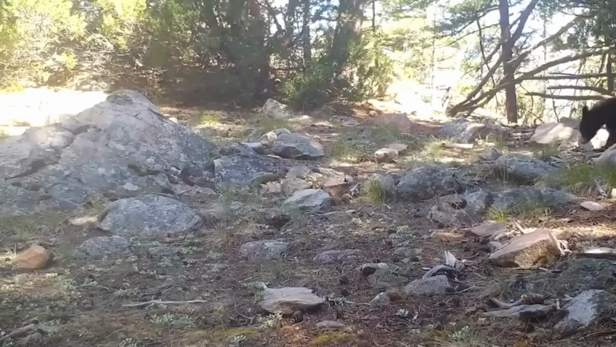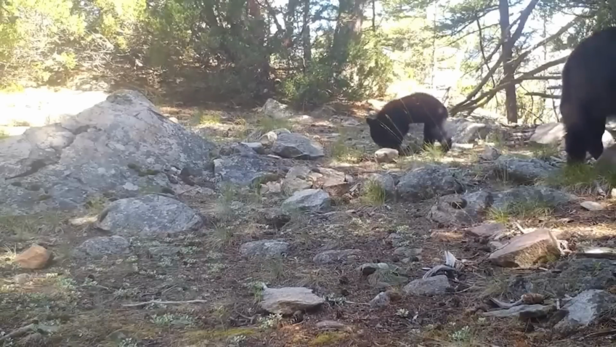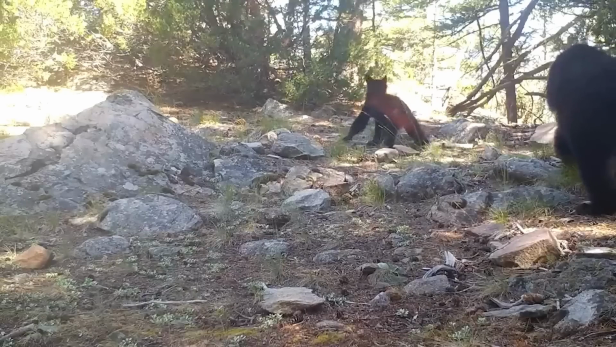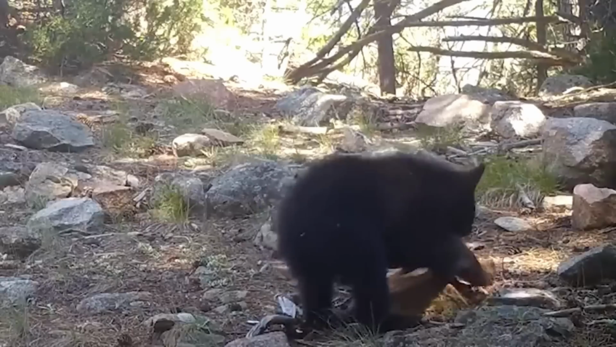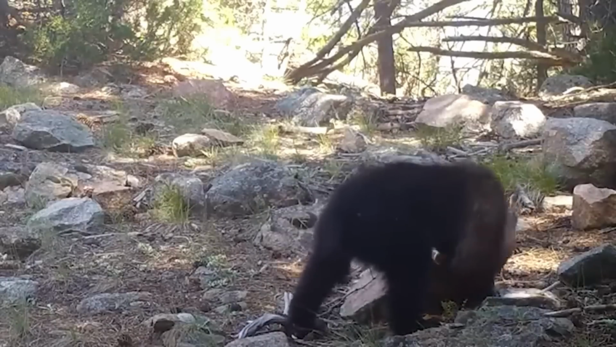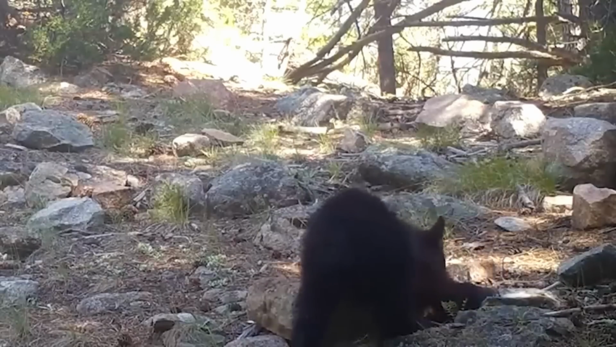A trail camera captures these bear cubs having a great time exploring with their mother. She is teaching them all about how to hunt and exist in the wild. One cub has mastered the art of lifting rocks in search of tasty insects or larvae that live underneath them. He even enjoys a quick lick of one before running off to join his family.